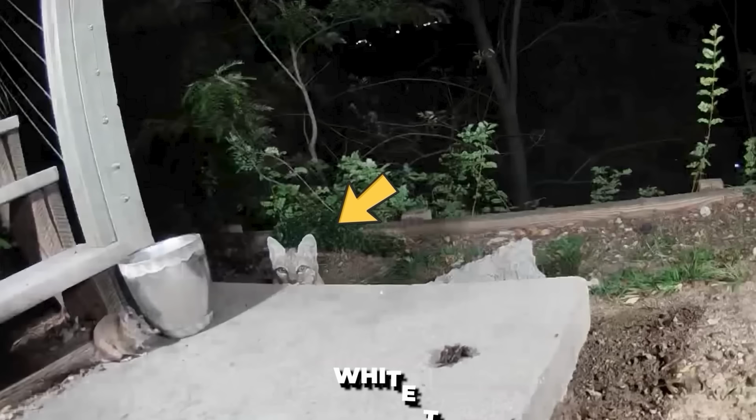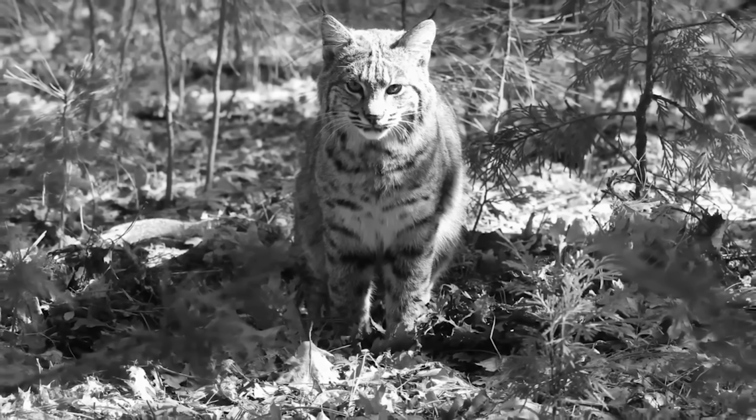Bobcat vs. Rat. In a thrilling tale of hunter and hunted, a sneaky bobcat named White Tip had been stalking its target for months. The stage was set, the camera was rolling, and the suspense was building. The question on everyone's mind, would White Tip finally catch its elusive prey? The answer came in a heart-stopping moment.